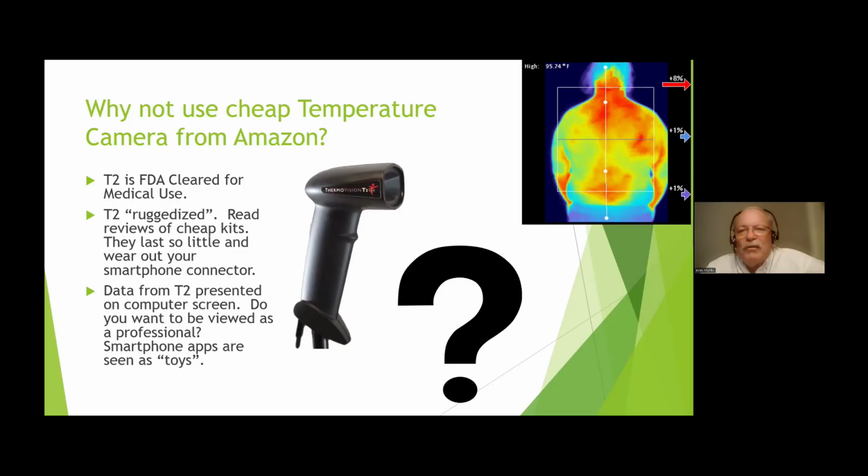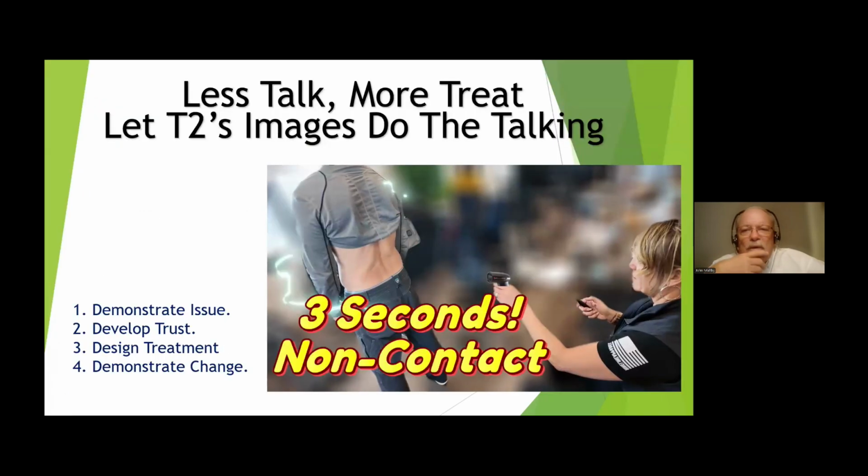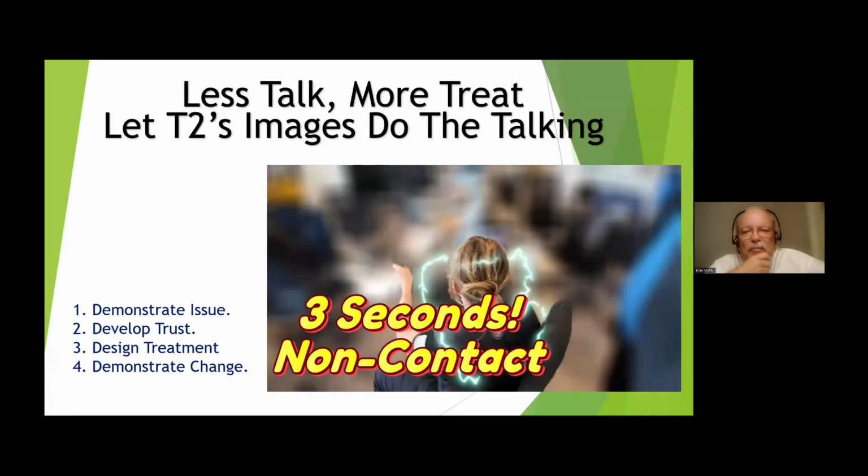So we have the clearance, the technology's there. It totally supports everything I do. And I can't tell you what it means to have an immediate tool to justify and to support everything I'm doing when I'm doing laser on somebody. So if we want to talk more images, let them do the talking.